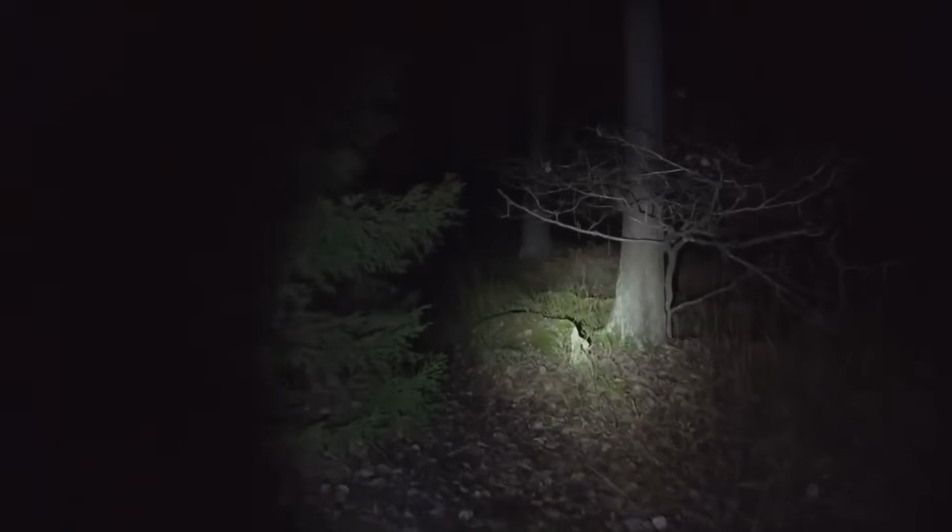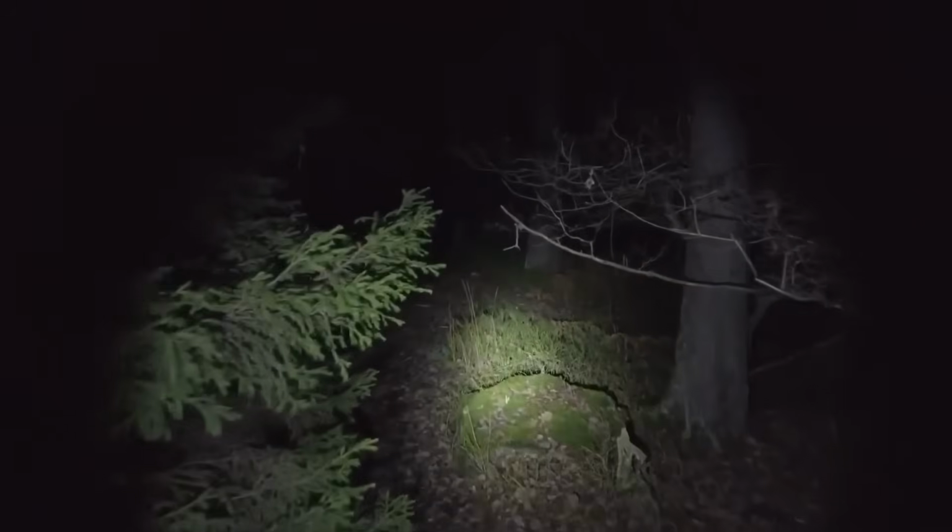A demon. So there's this video of these guys who went for a night walk in the woods. They had a flashlight, but it was still hella dark. As they were walking, they found this strange creature sitting on the ground with its back to them. At first, they figured it was some sort of animal, but when it turned its head around, they saw these creepy glowing eyes and a super creepy face.